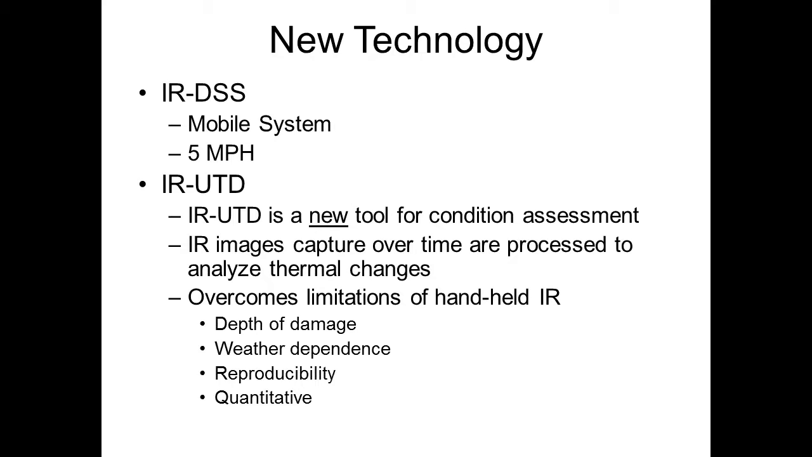And an IRUTD, which stands for infrared ultra time domain, that's a new tool for condition assessment. We hadn't had something like this before. The general idea is that it captures images over time. So you position a camera above a bridge deck and you collect data, say, for 24 hours. And then you have information from both heating and cooling cycles.